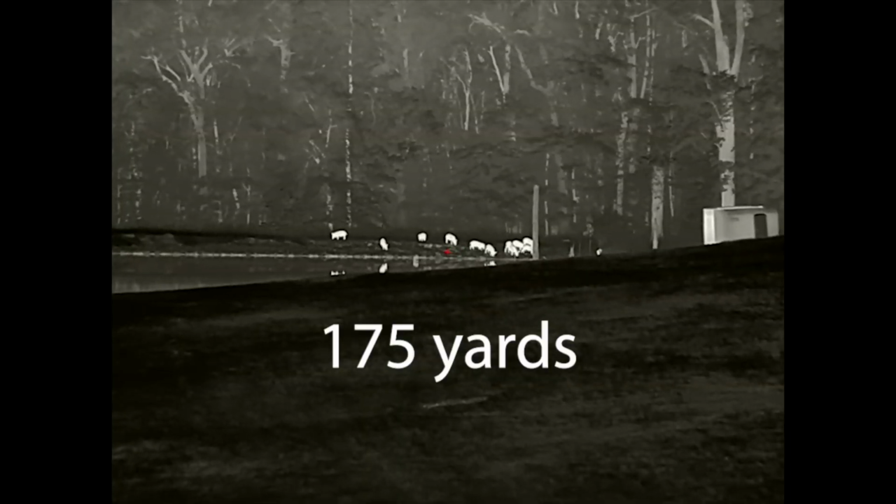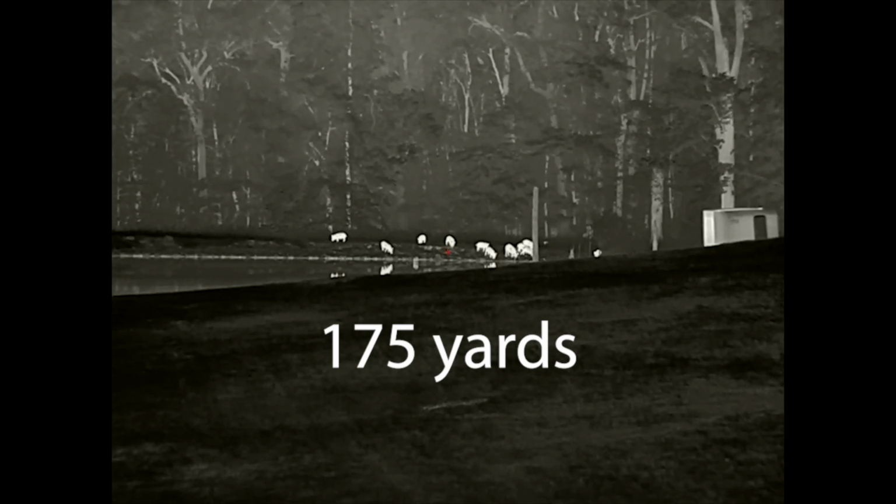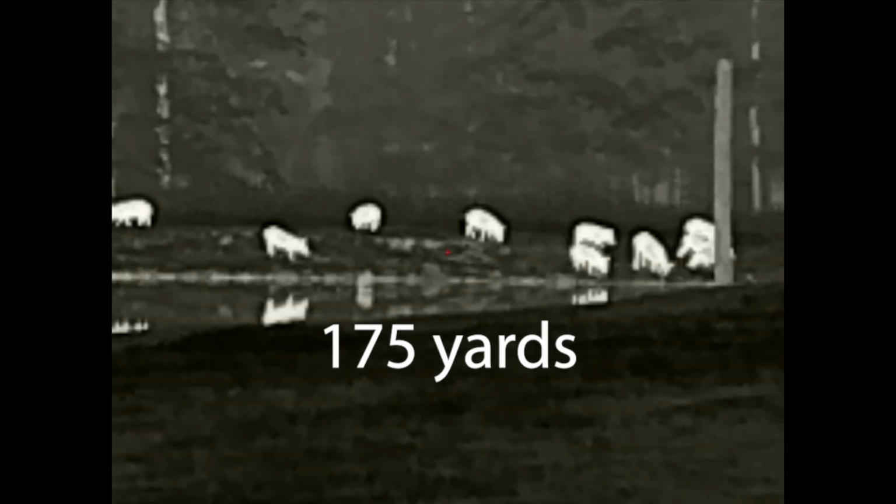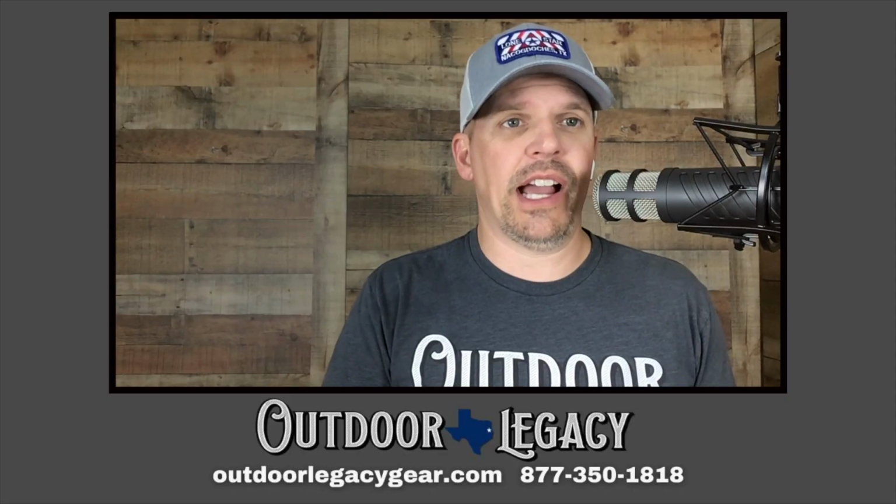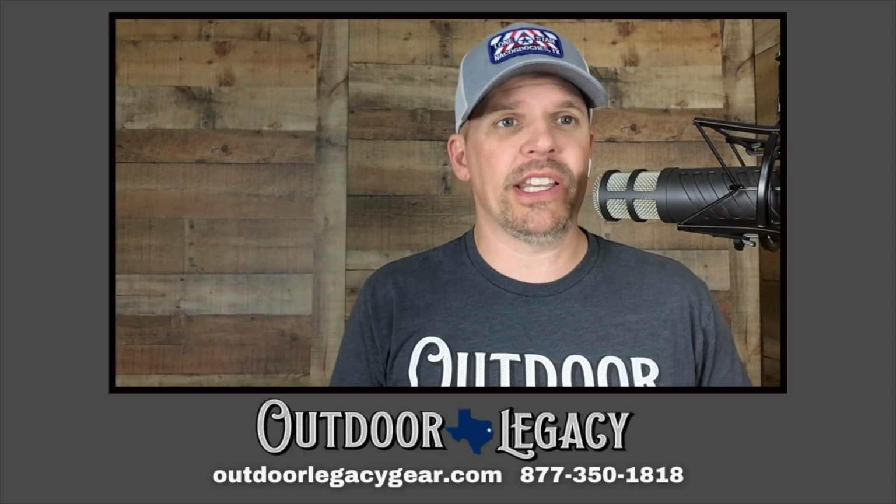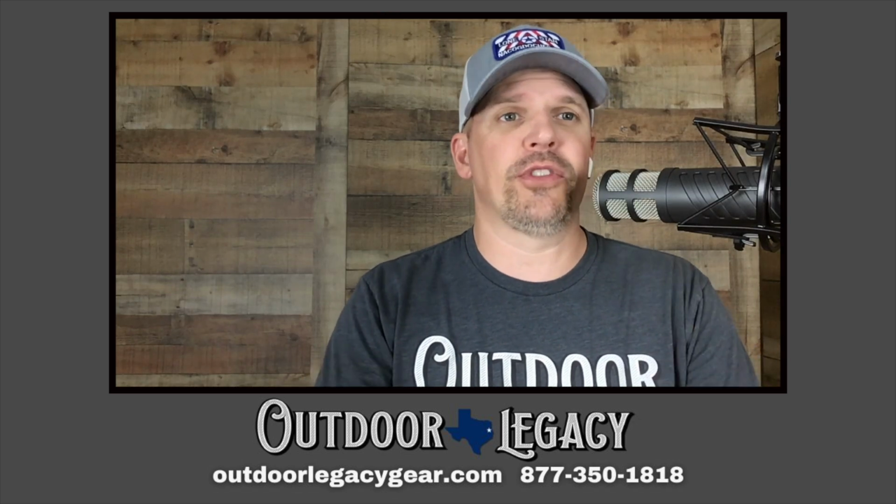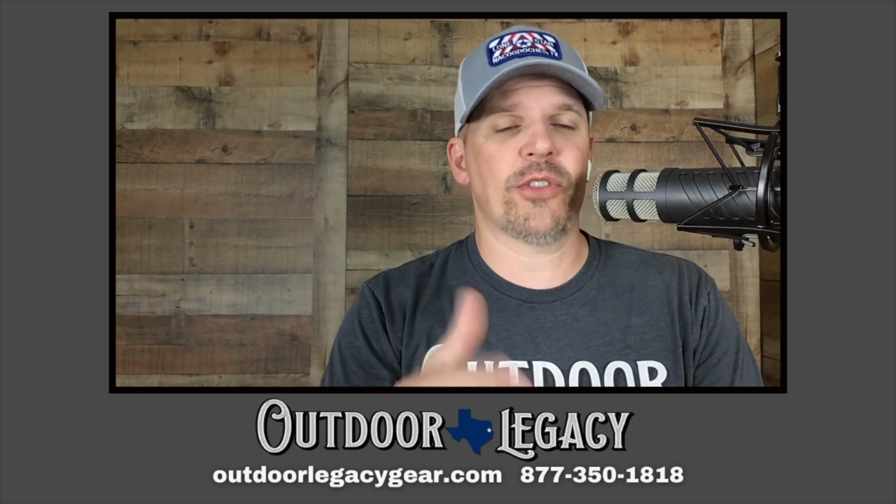And also available, not included with it, is the ILR 1000. That is the laser rangefinder that iRay has that you can buy separately for $799 and attach it to the side of the scope. It fully integrates into the software of the scope.